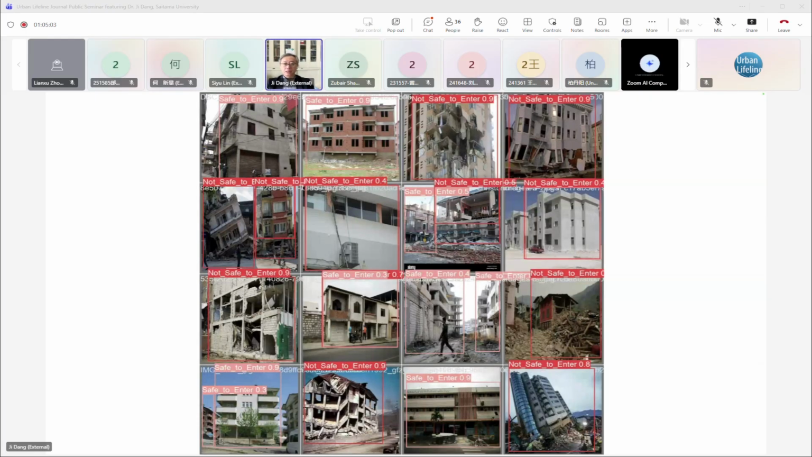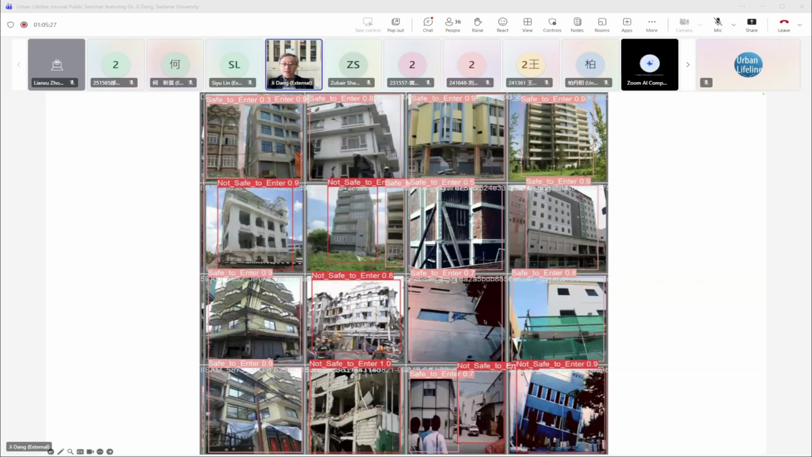So this is some example. You can see this kind of building is near to collapse or already collapsed, so obviously it's not safe to enter. But this one, I think this is wrong, right? They can safely enter. So sometimes AI also makes mistakes.